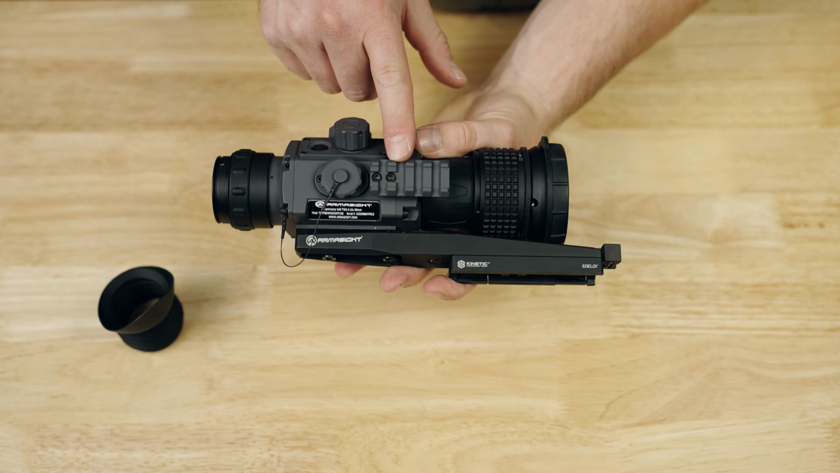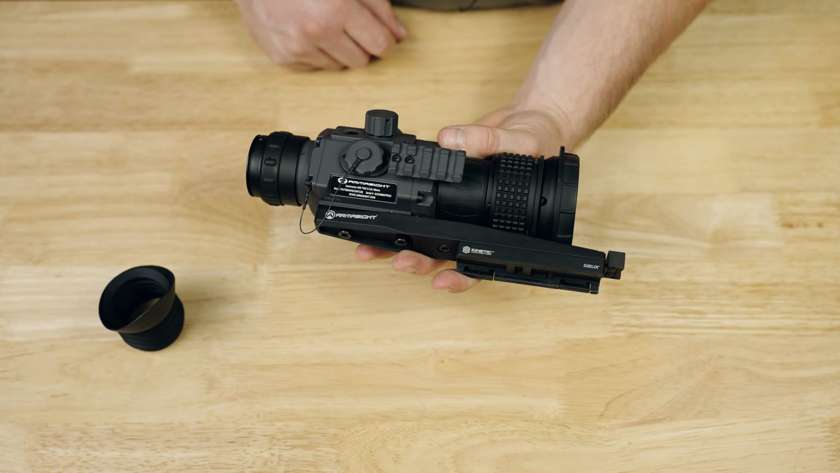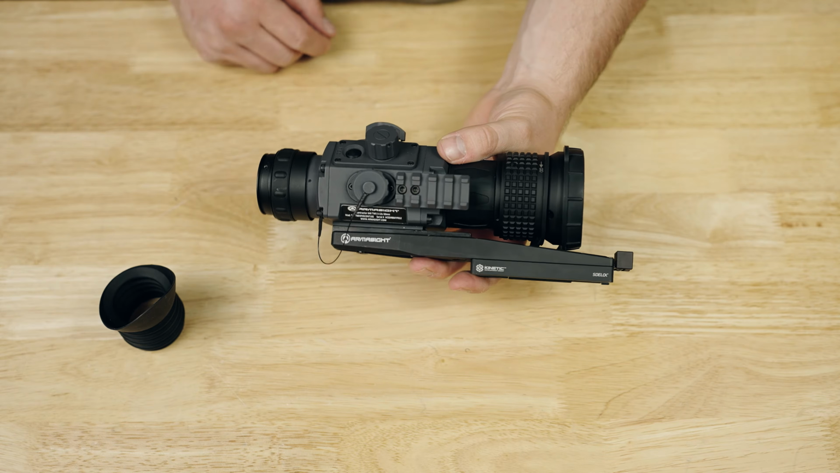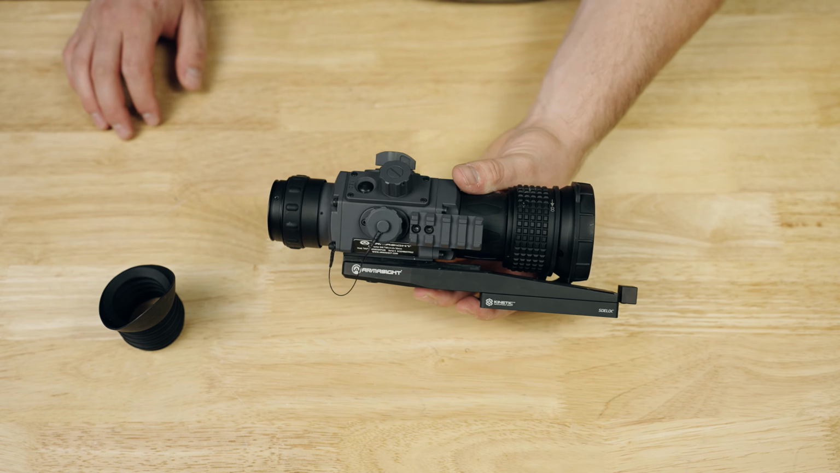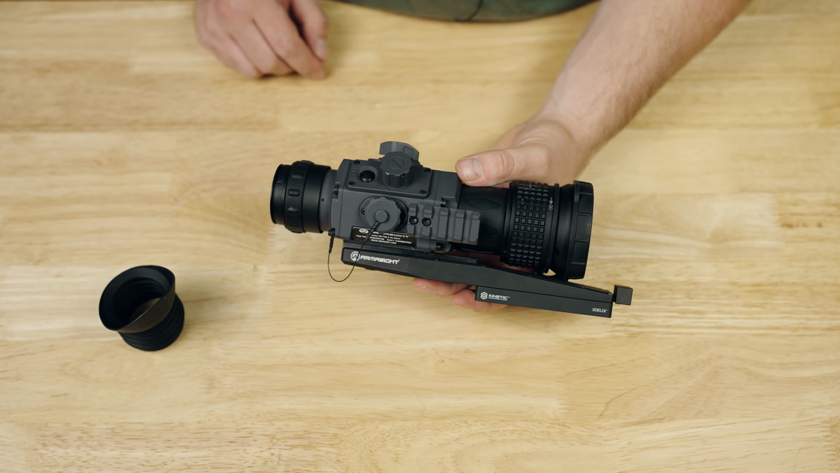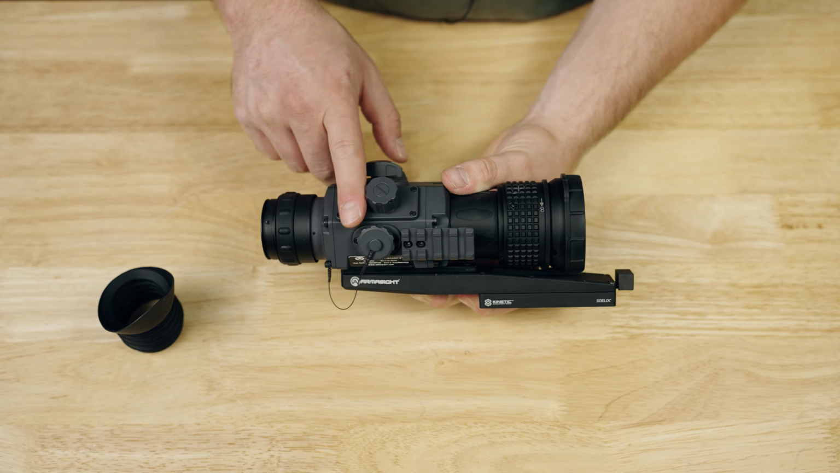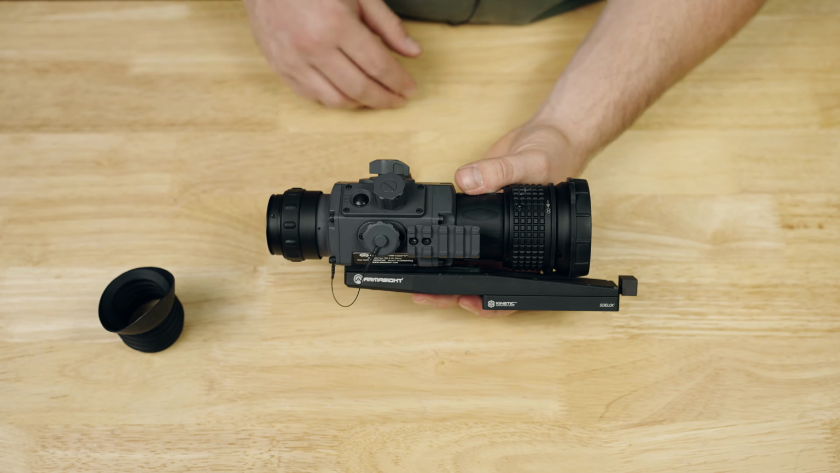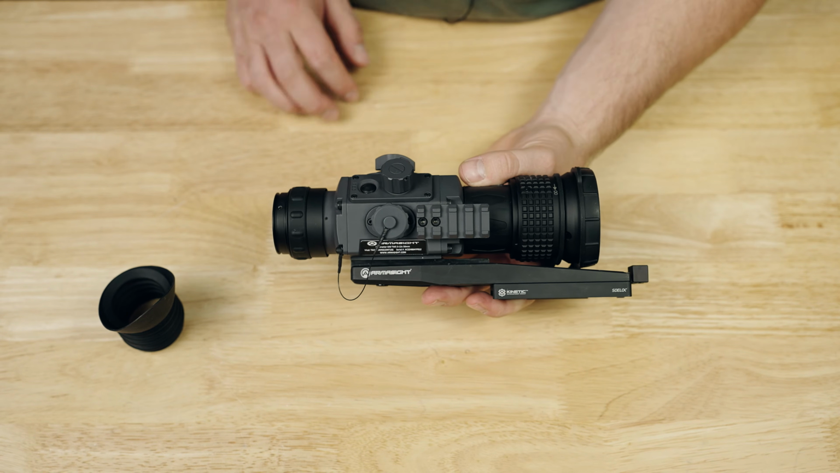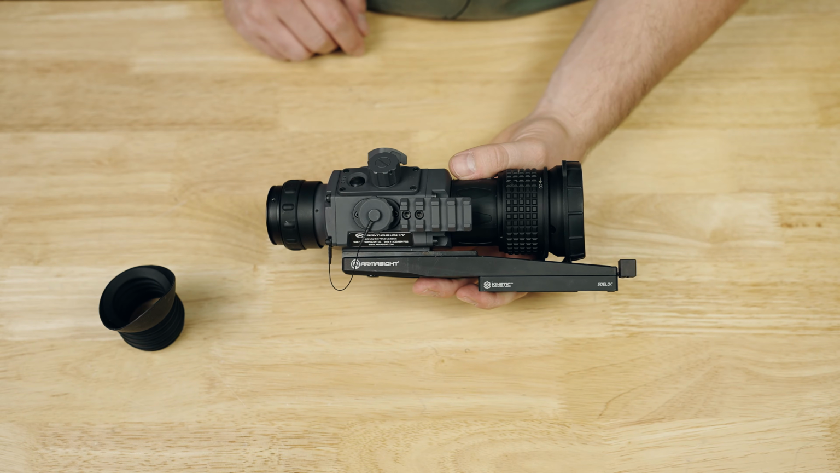The last feature to note is a Picatinny rail that is on the right hand side. It looks like there are some set screws so it can be removed should you want to remove it. It gives you some options if you do want to mount a red dot sight, lights, lasers, etc. You don't need infrared illuminators when pairing with thermal, so I don't see why you need to pair one of those on there, but you do have some real estate here on the optic itself to add additional supporting accessories.